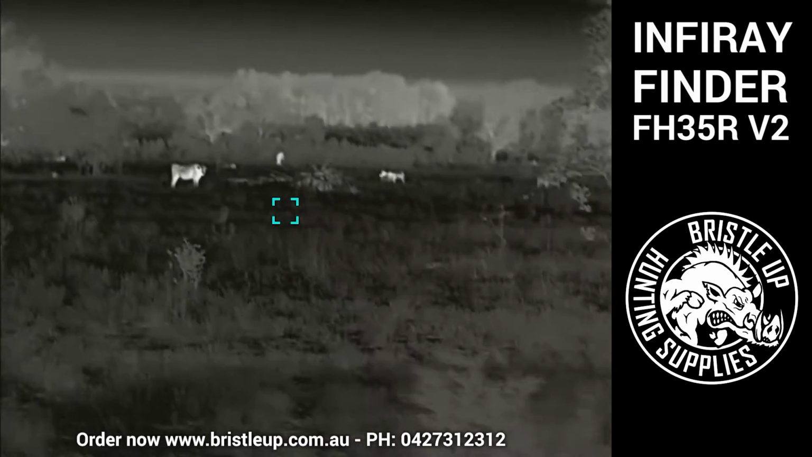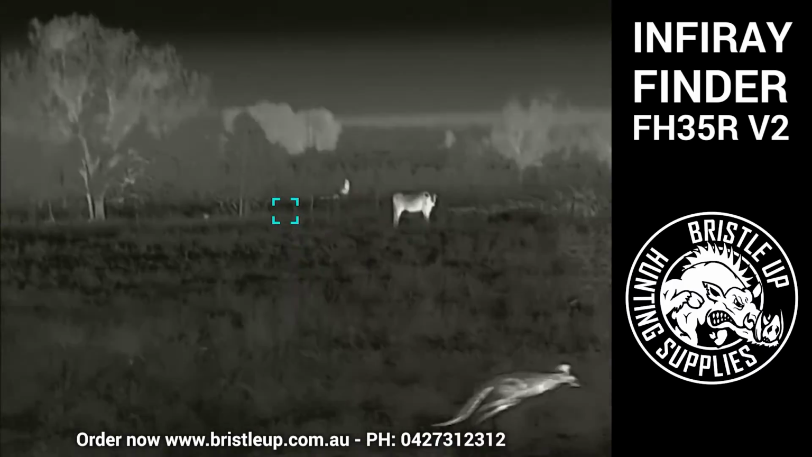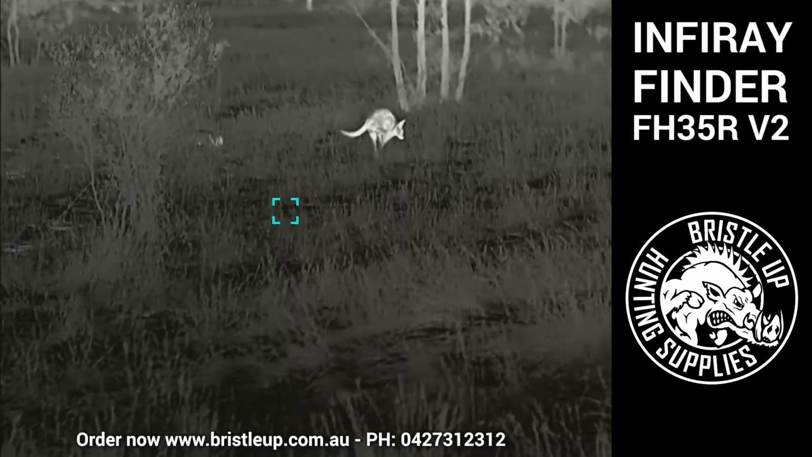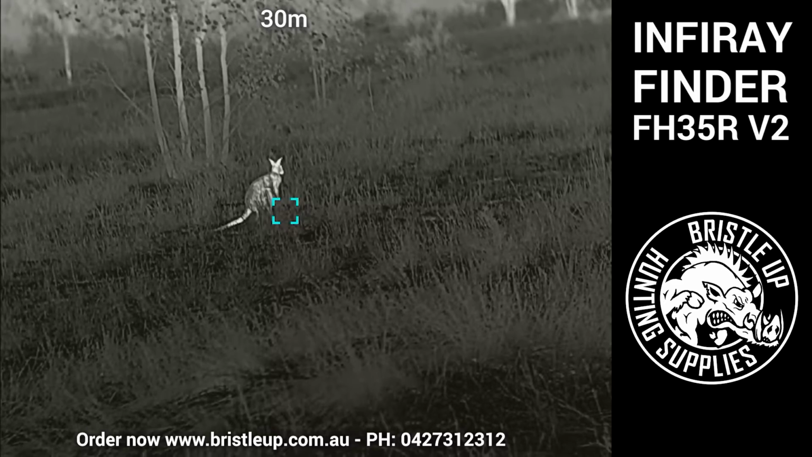All right, now we've got a little bit of a recording of us while we're driving around spotlighting. So this is how the image comes up when you're moving around a lot. All right, this fella's pretty close. He's only about 30 meters away.